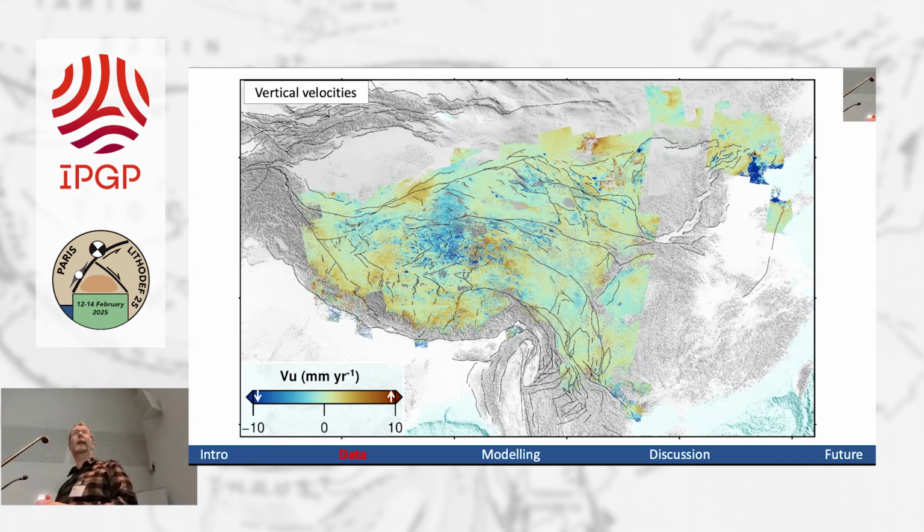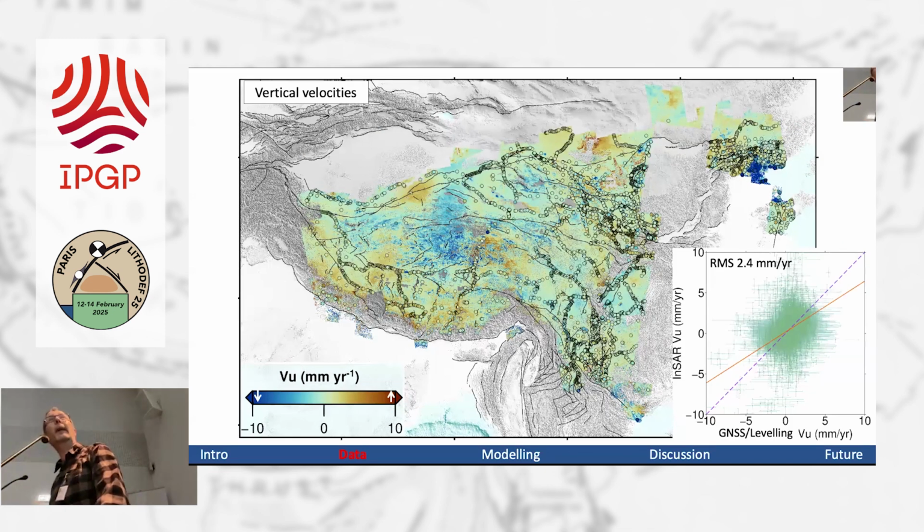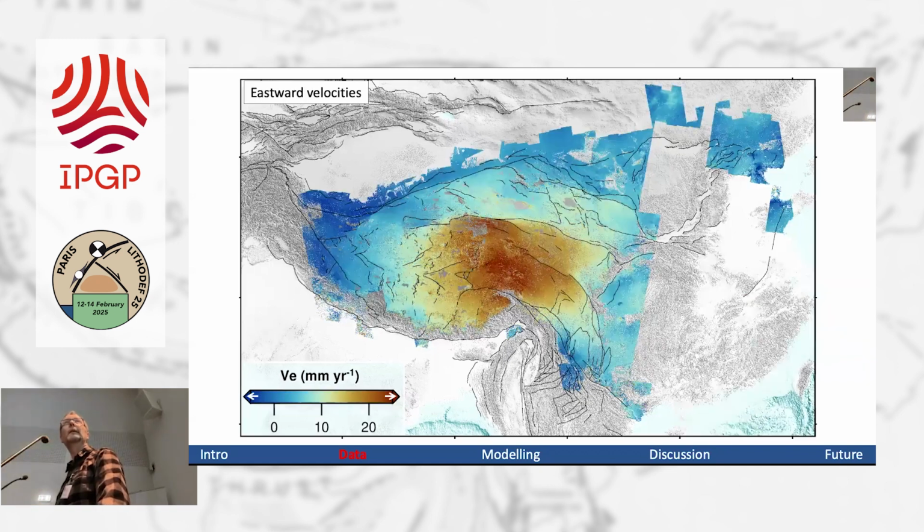Most of it, I think, is non-tectonic. There are some tectonic signals in there, but there's signals from permafrost, from water extraction, from mining, a number of different things in that vertical field. I'm going to concentrate, though, on the horizontal. I should say that this is matching the data; we fit the vertical to about 2.4 millimeters.